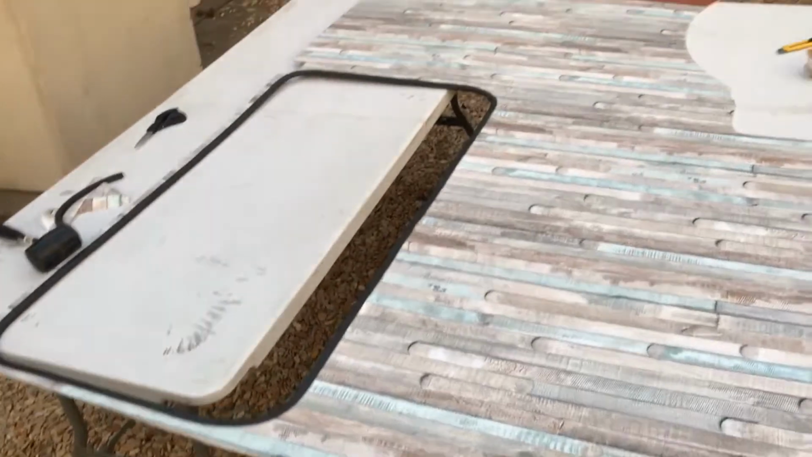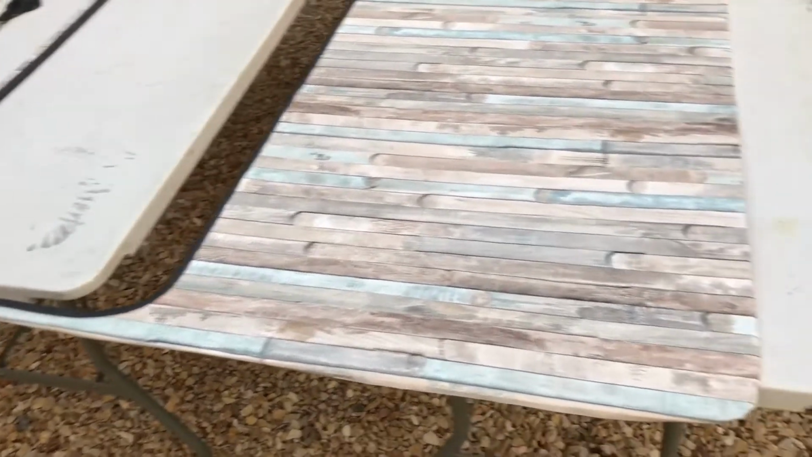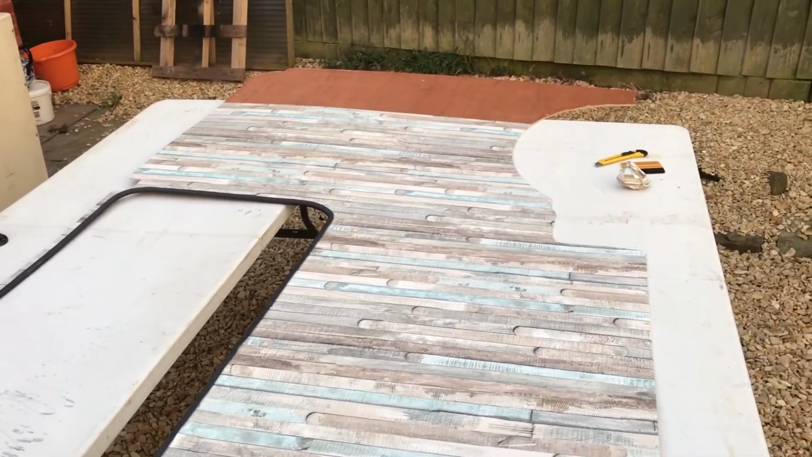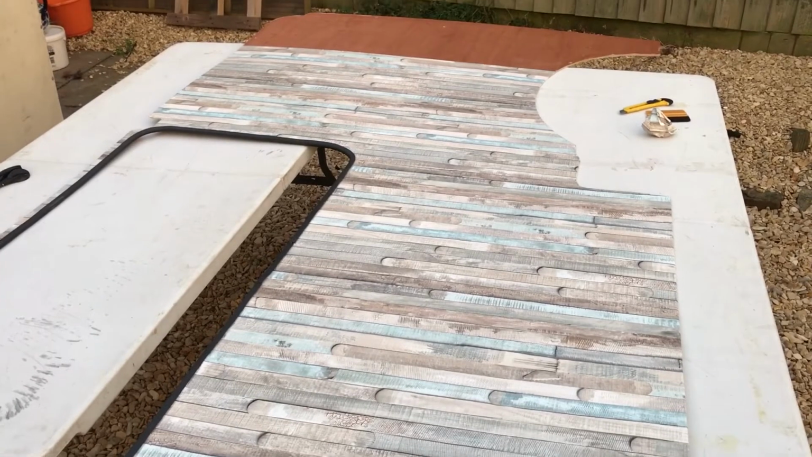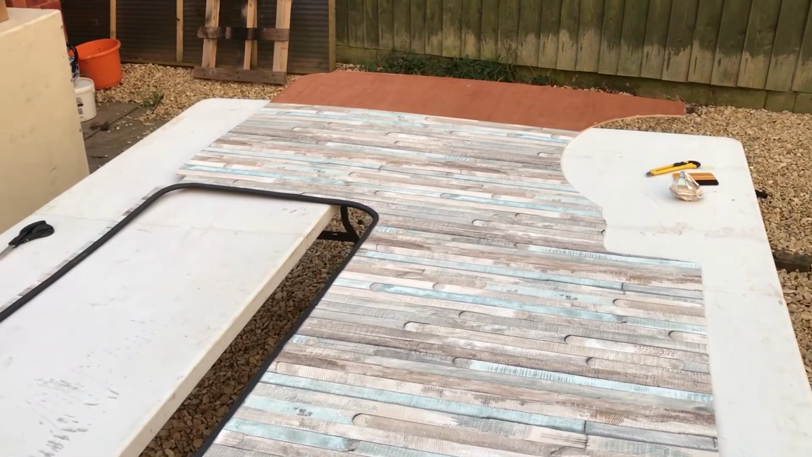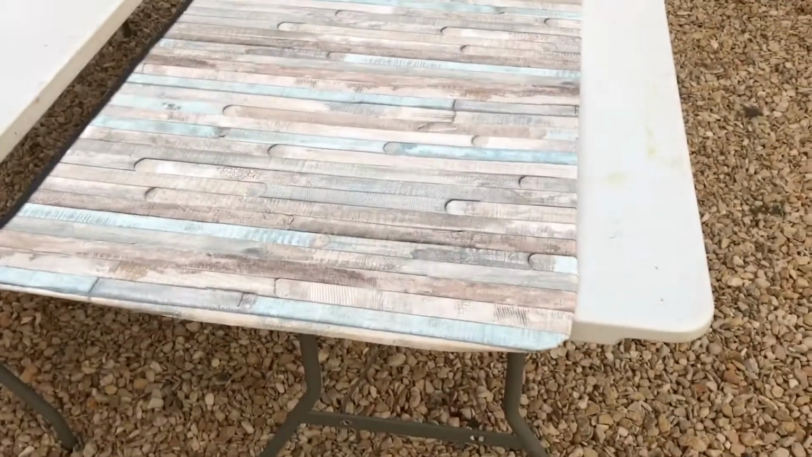Well, I got this far on it tonight. The roll I had, I thought I had a lot more on it. Didn't even have enough for this panel, which was the first one. So I'm going to have to get some more. Apparently B&Q do exactly the same stuff, but it's £7 I think for 2 metres, which is quite a lot. I think I paid about £30 for about 10 metres. Is that right? Something like that, I can't remember. Might have been 25, something like that. Anyway, yeah, I need to get some more.